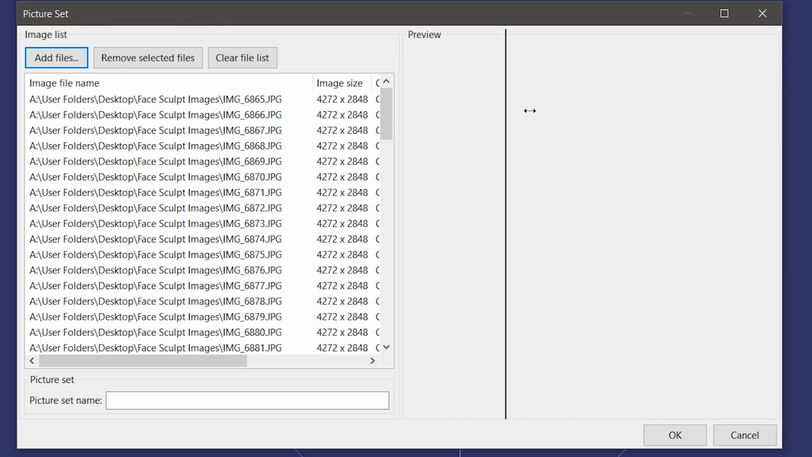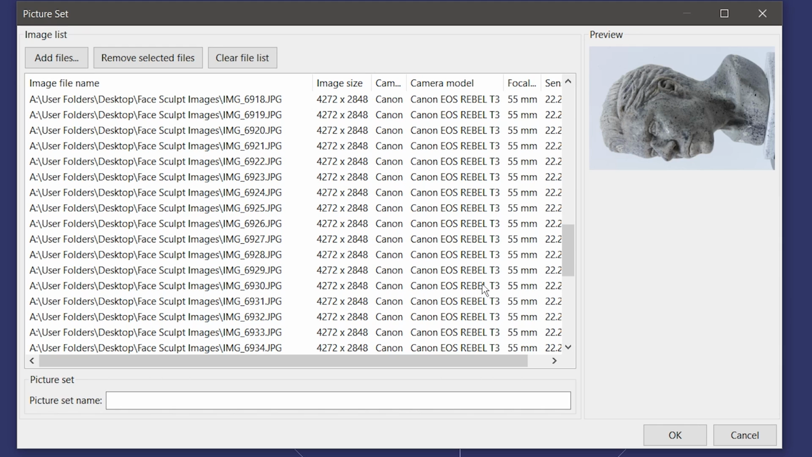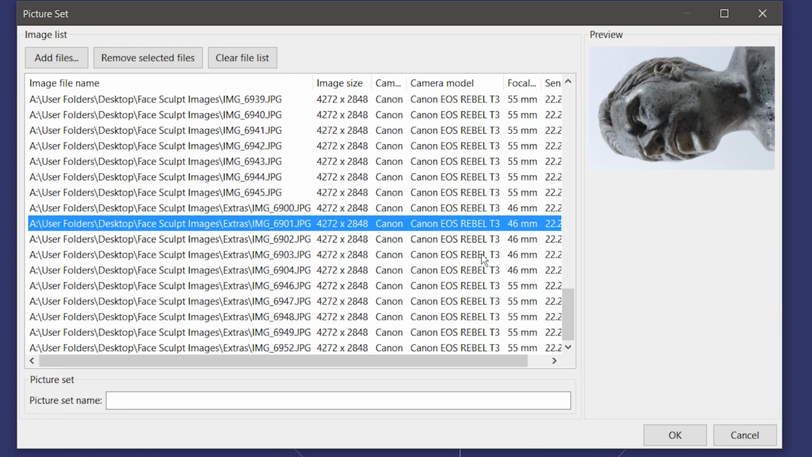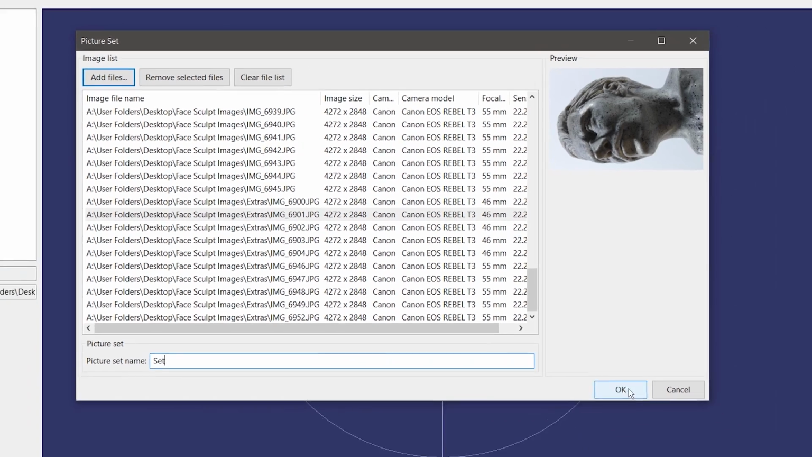Okay, so here are all my images. I can preview them here on the side. It doesn't really matter if they're rotated the wrong way. And it should list your camera model here and the focal length. You can see these were slightly different, but most of these still worked. And then I'm going to give this a name, so I'm just going to give it a name, set here,